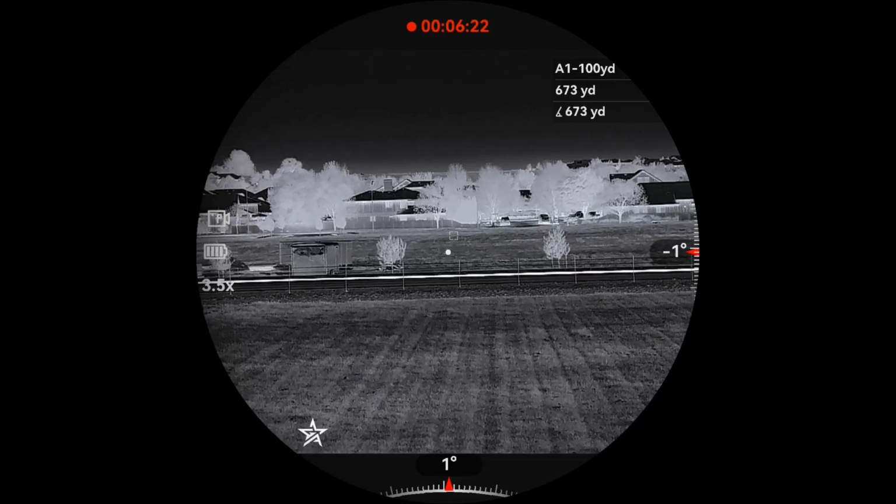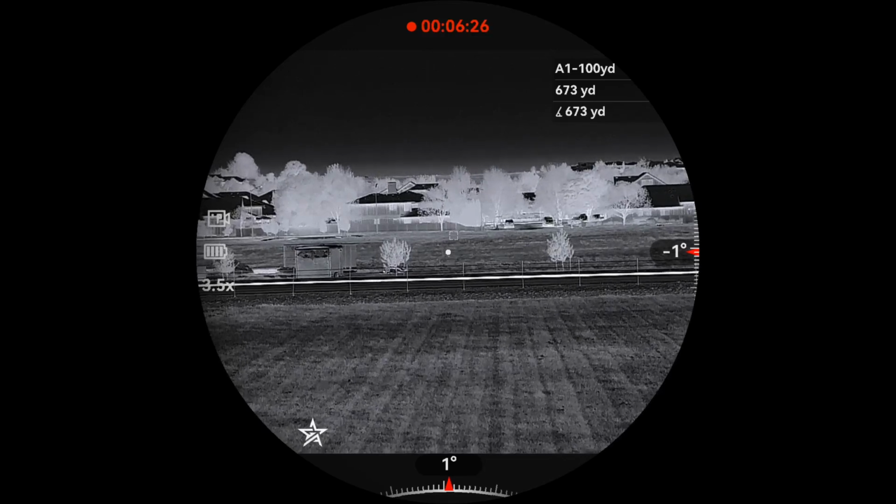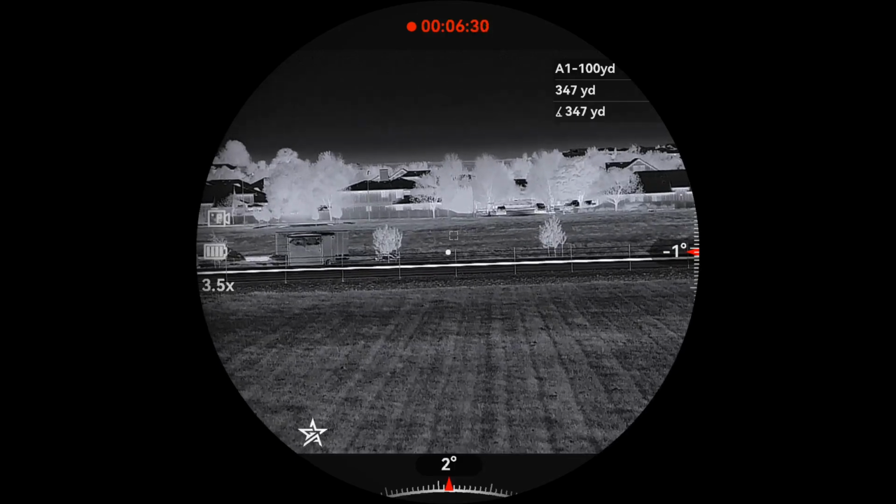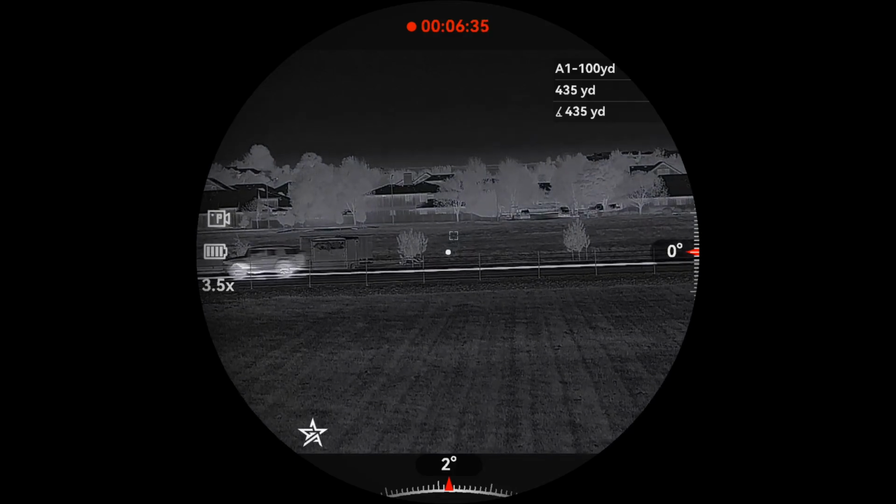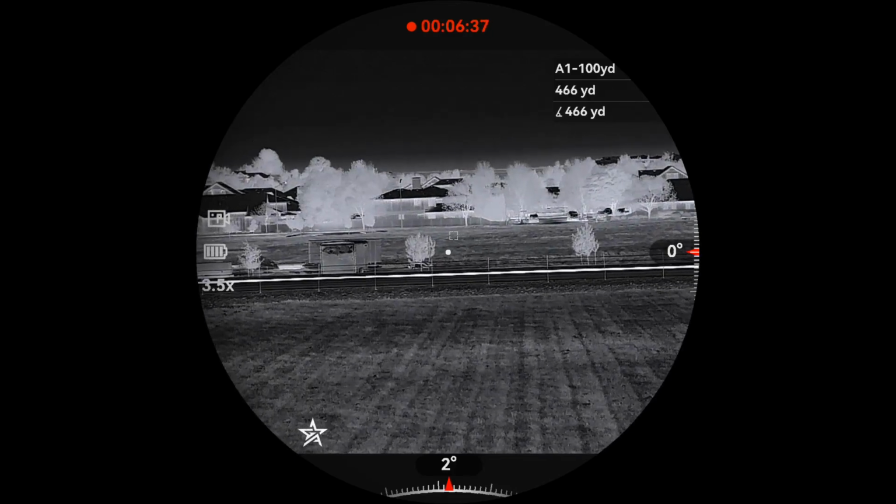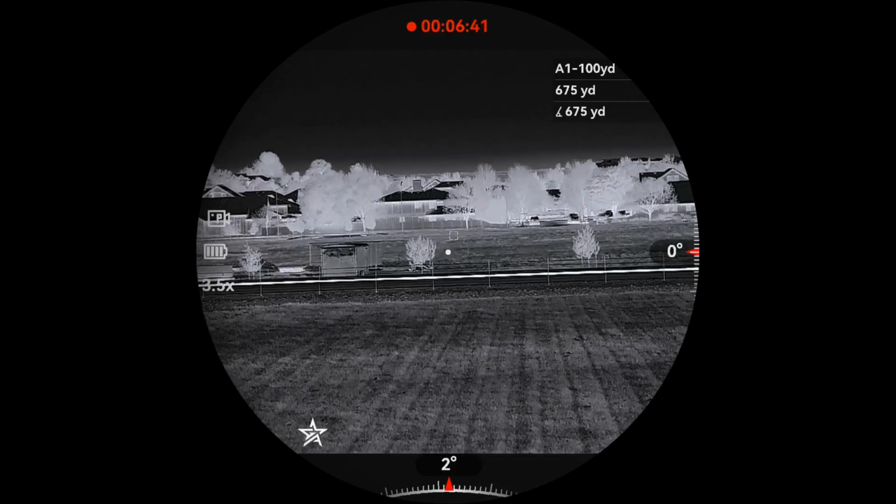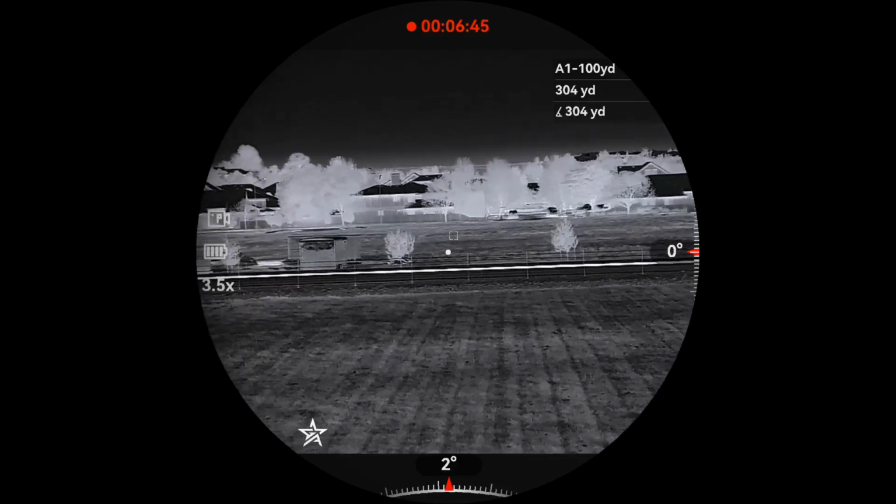So if you get to really flat fields that have tall grass, with any rangefinder it can get hard to range, but I would say this one does a really good job out to 400, 450, past there. I mean, it will range it, but if it's flat at all, I wouldn't expect it to range accurately.